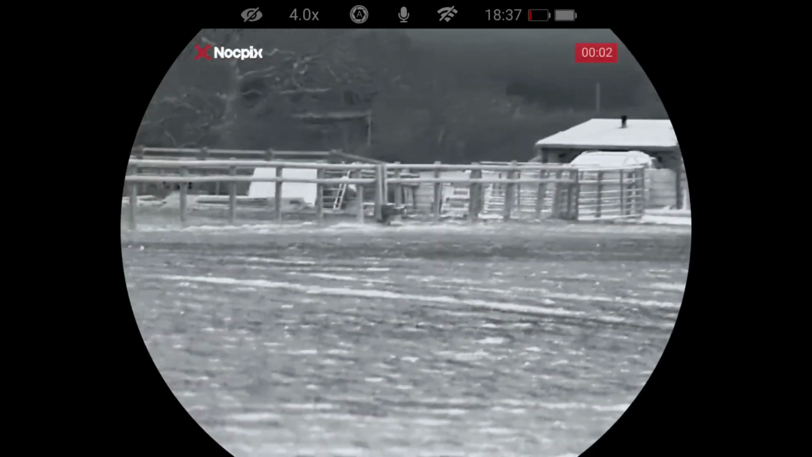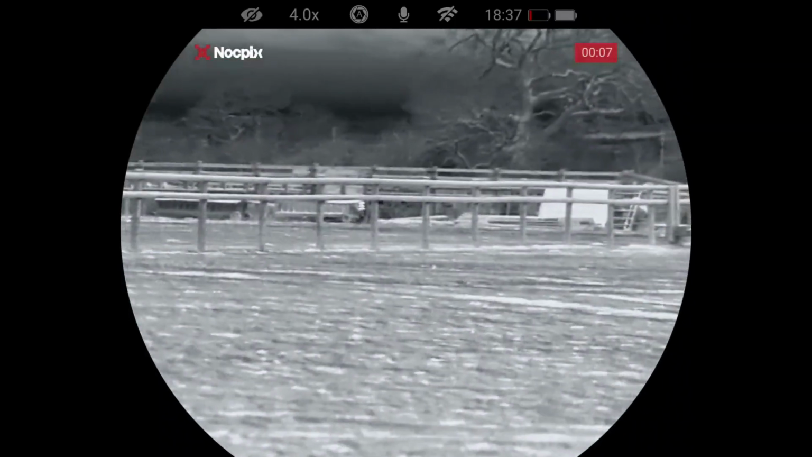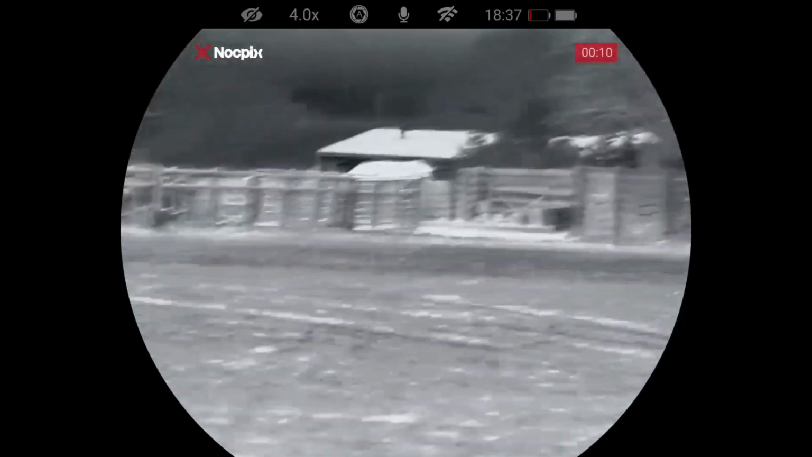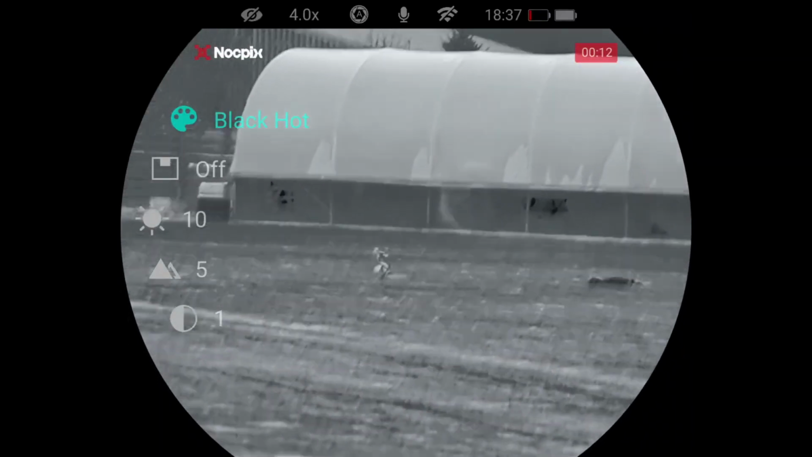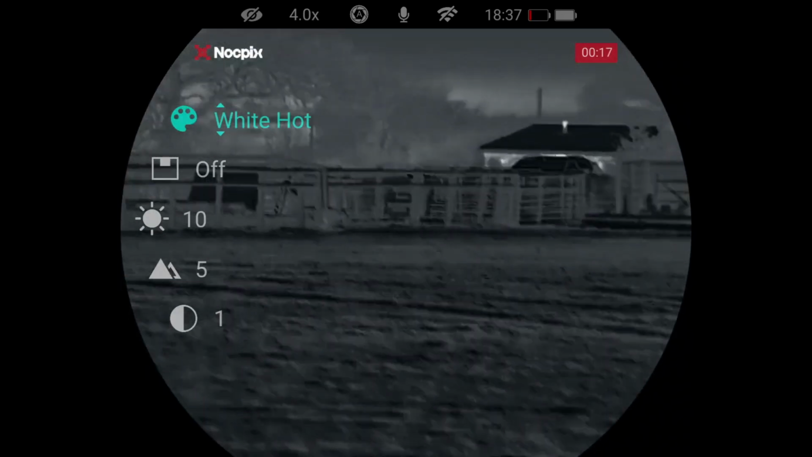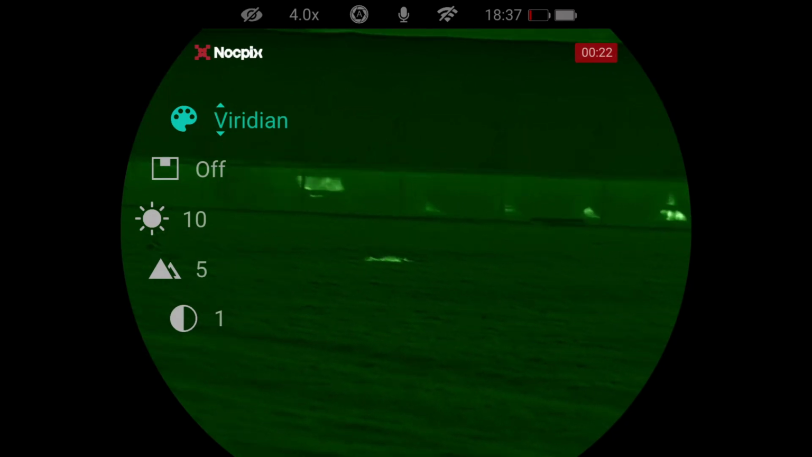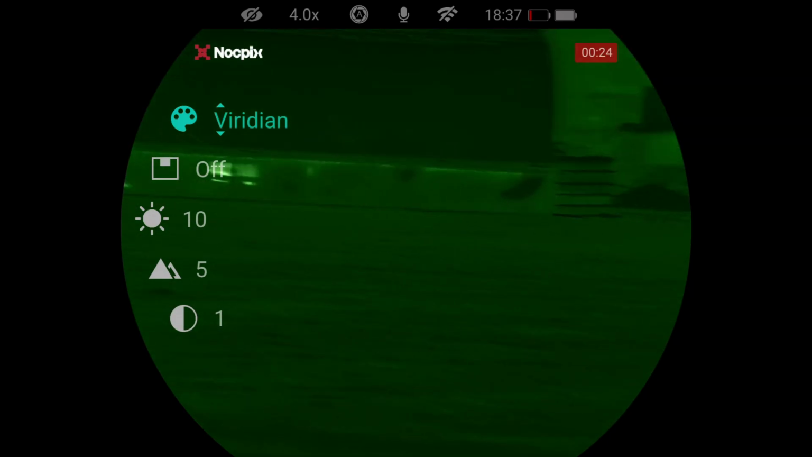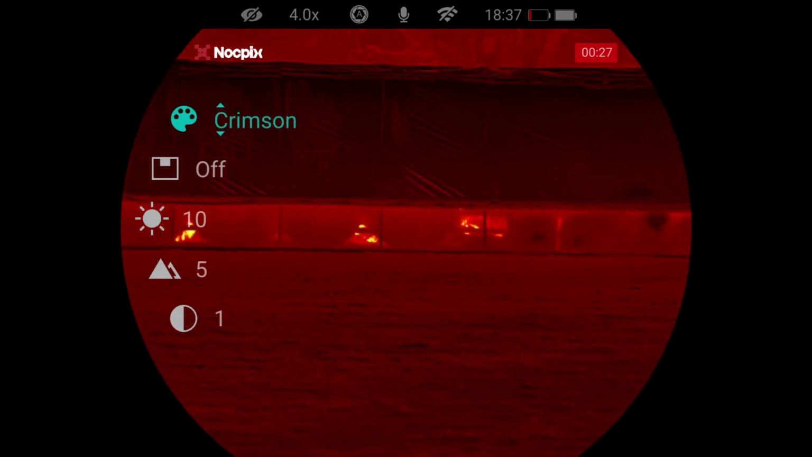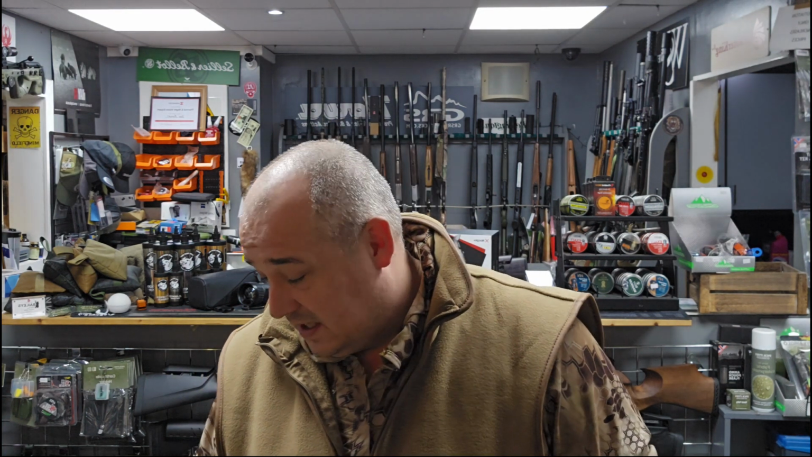This is just having a look around on the farmyard where I went out for a foxing job, just so you've got an idea on what the fences, gates, general buildings are going to look like. This is moving across in front of a lambing shed, which you can see in front of us, and my caller. You can see the heat from the ewes in there as well. So yeah, this is yet again just demonstrating how lovely the colour palettes are, especially Viridian and Crimson. I really do like that. So yeah, there you go. So I hope from that footage you can get an idea on how good these binoculars are.